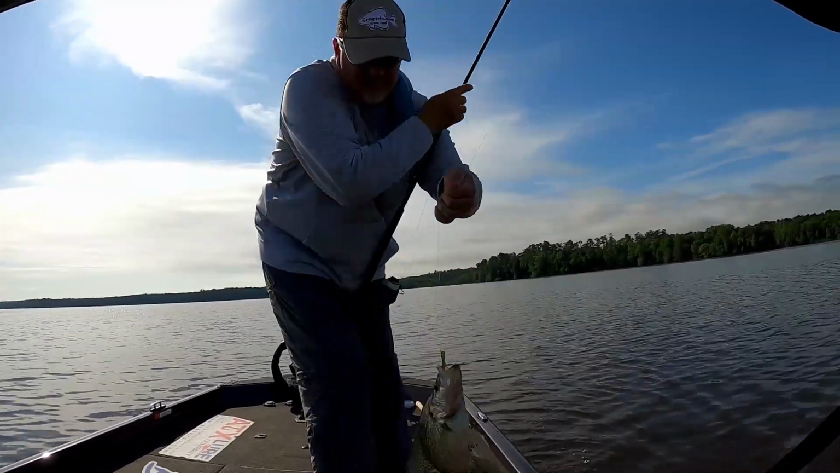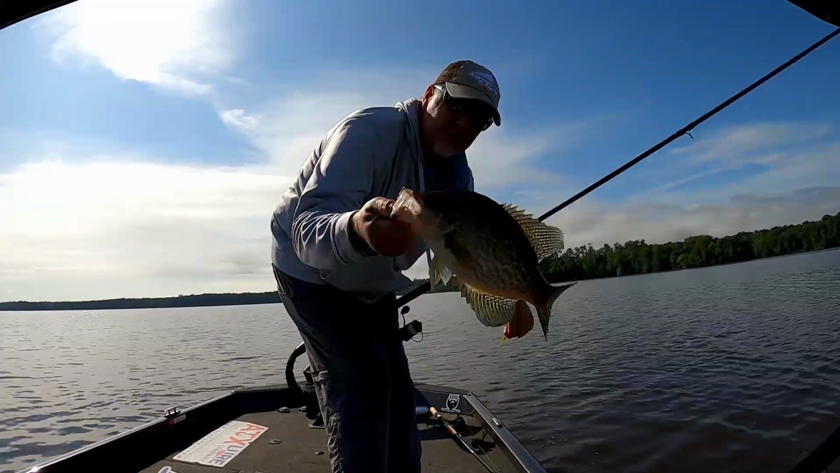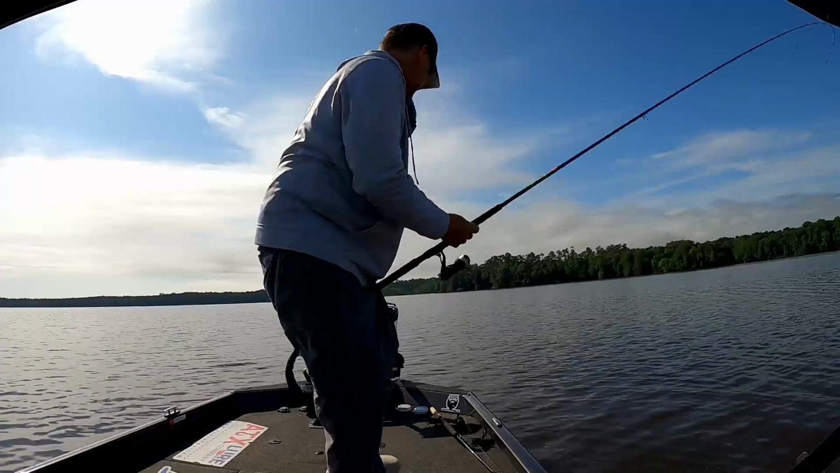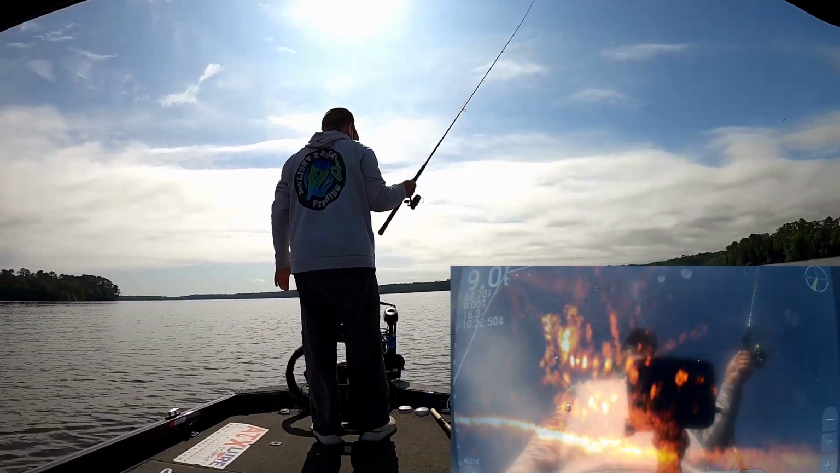There we go. Maybe we just needed to catch a fish to get them stirred up. Nice crappie, beautiful fish. Oh, Misty, you hit it.